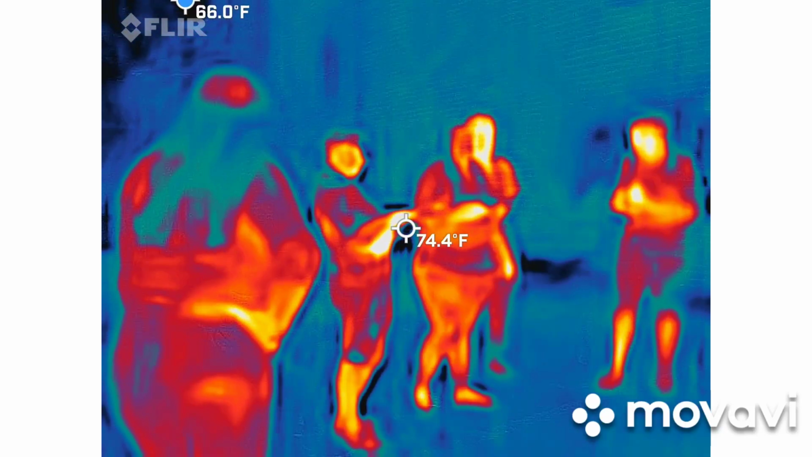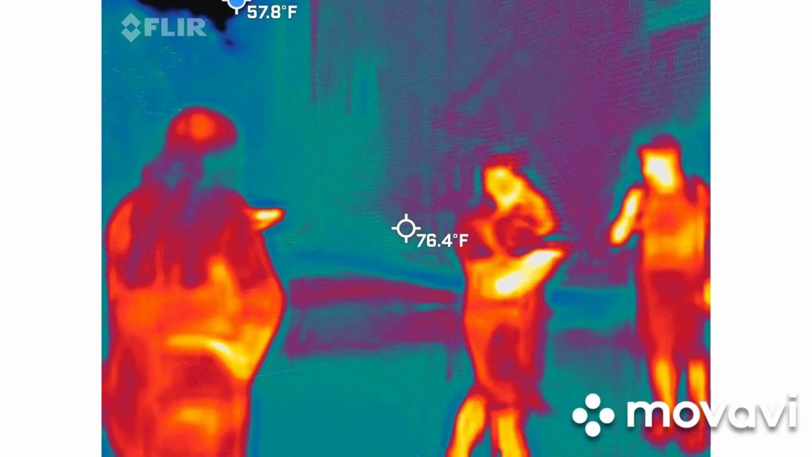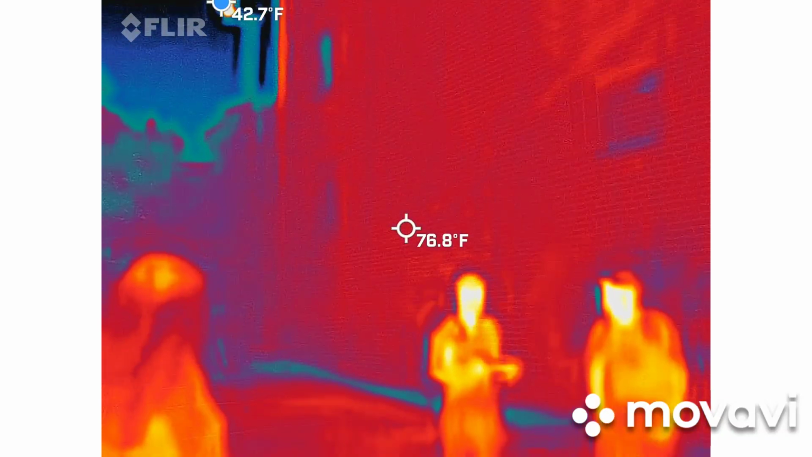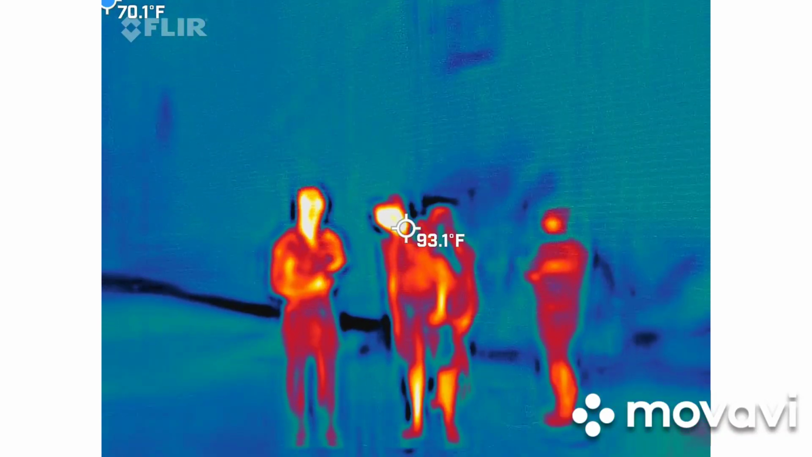I'm not getting anything significant over here. We were talking about that earlier. There's not any major movement with heat on this machine, and I'm not getting anything that sounds significant either. So, yeah, I don't know. We had more at the last place.